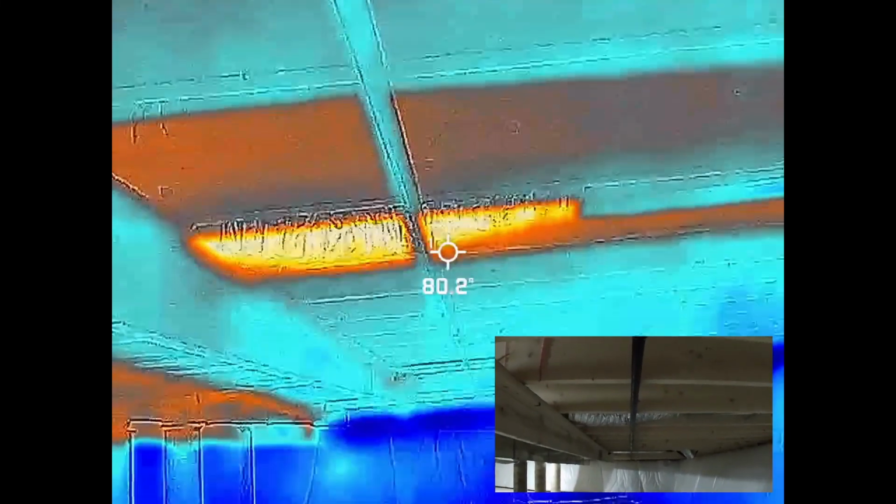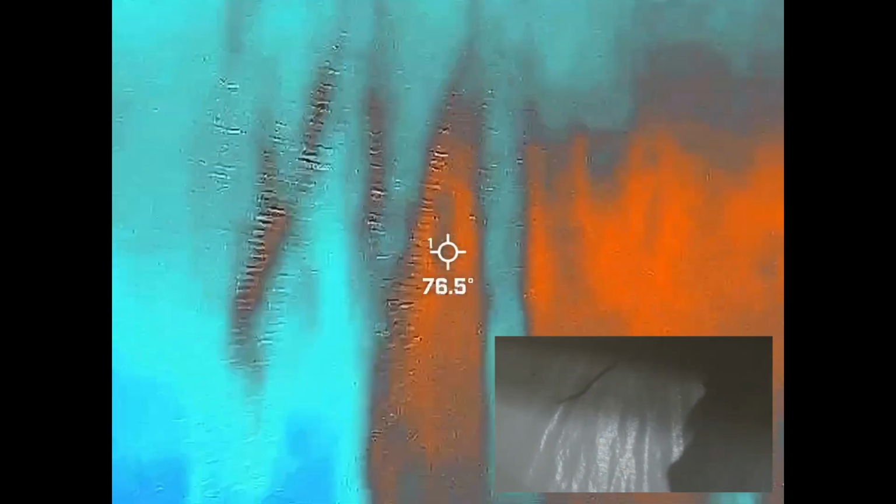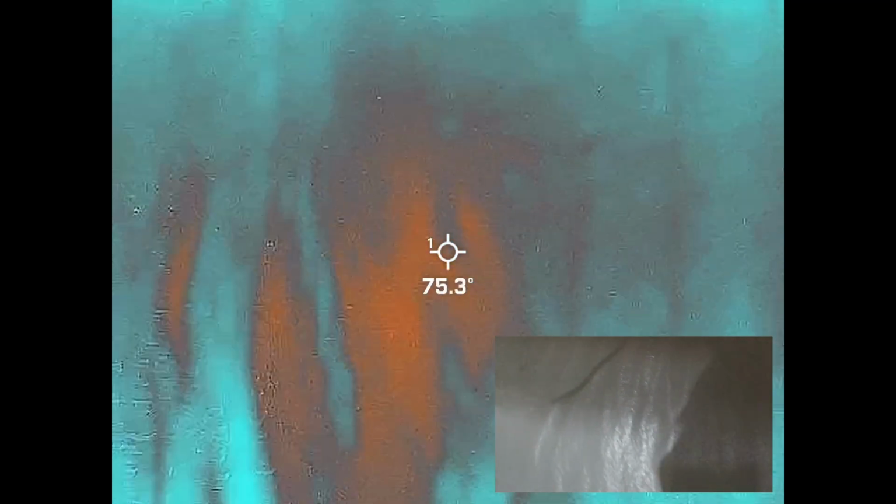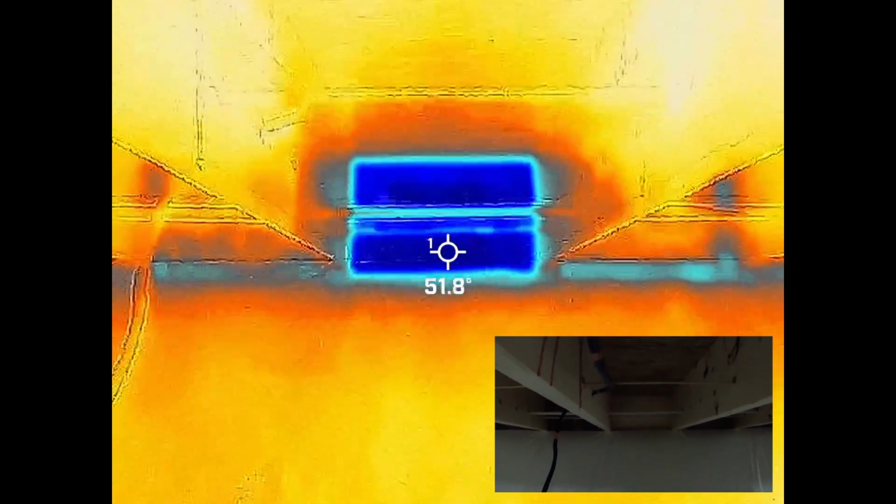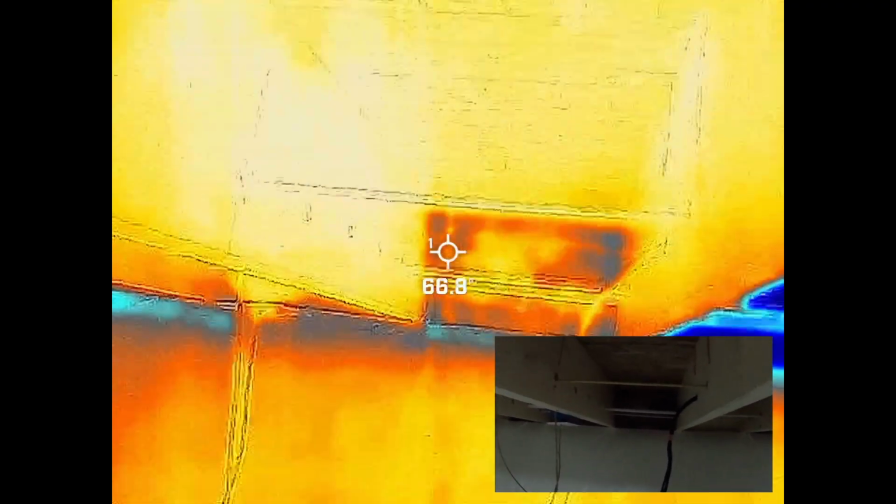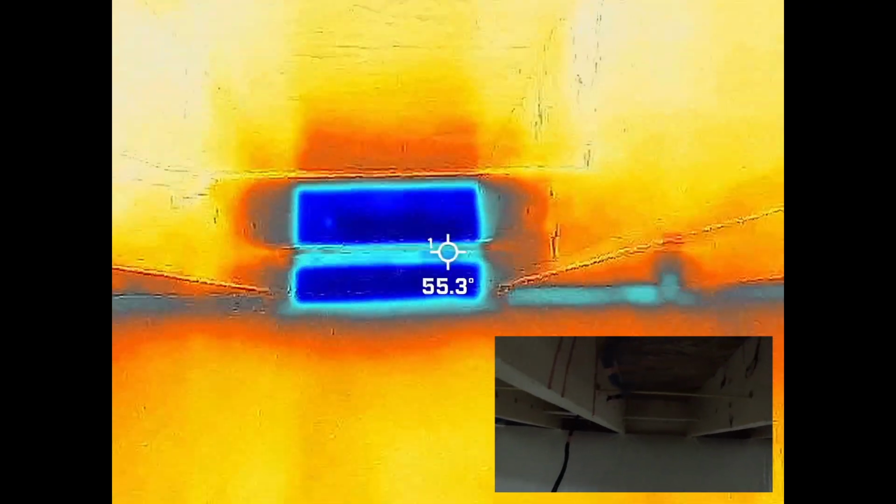You can see all these supply tubes. Let's pull one of these out. And that's what the sill looks like without insulation. So that's 51, 52 degrees. And if we look over here right at the one next door, so that insulation makes a huge, huge difference.